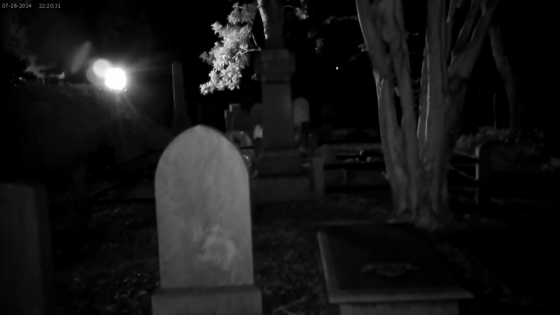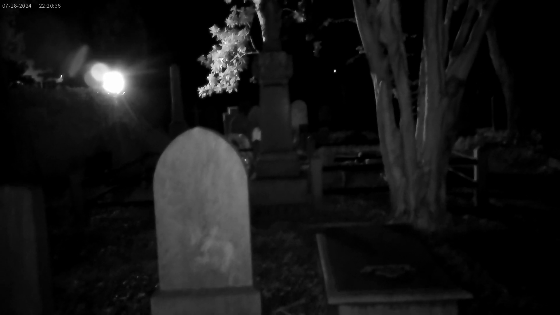You still see it? I rotated my camera around just a second. So here's your full picture that he took. Your apparition is right here. You're looking at a woman praying over her own grave with a baby basket next to her.